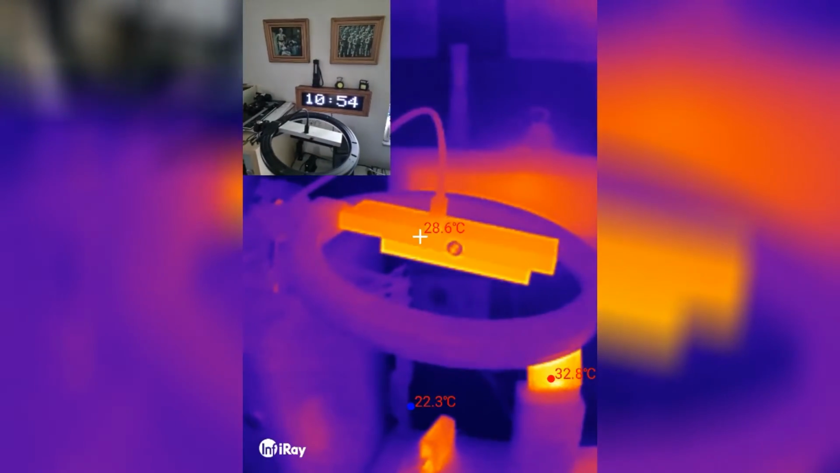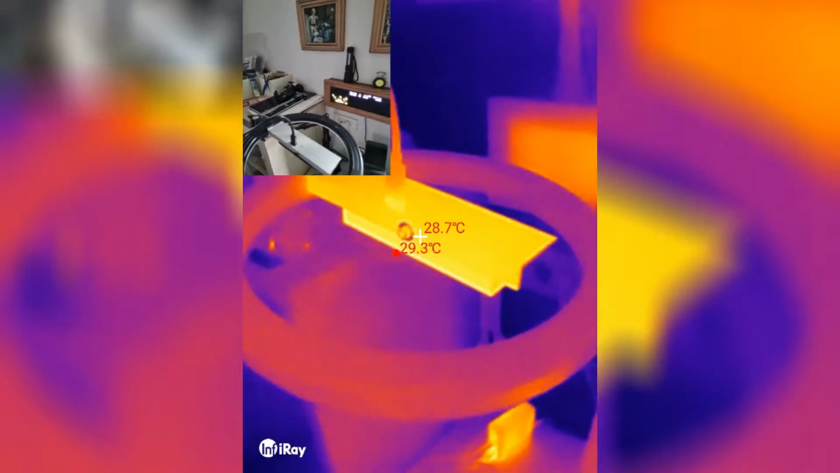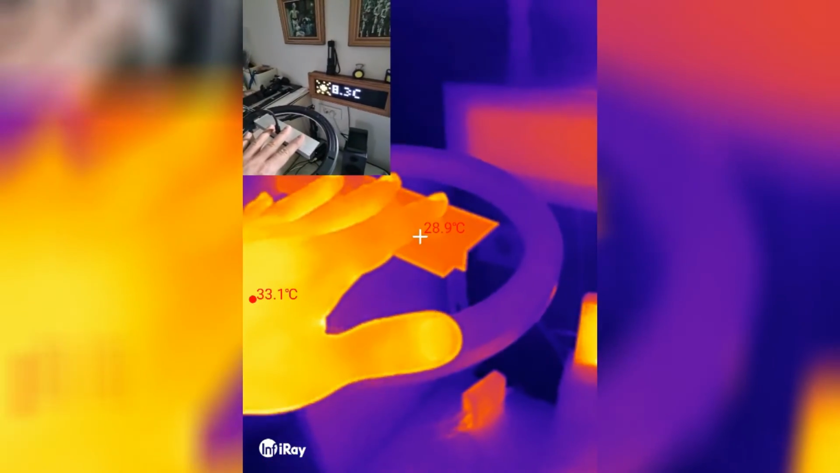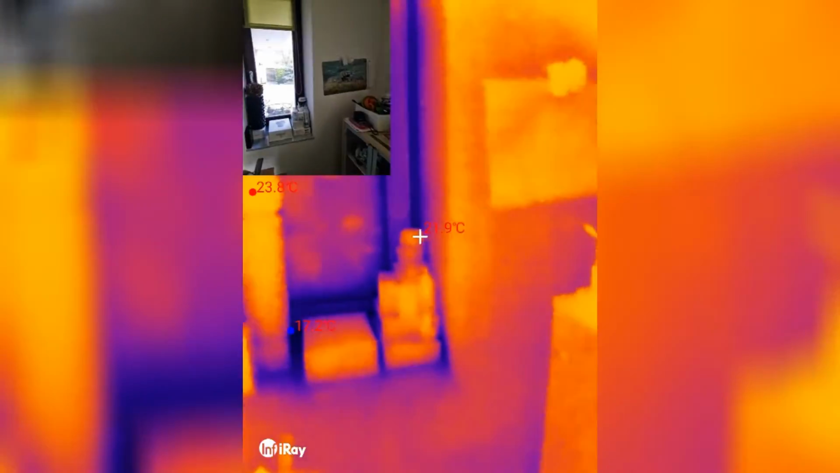Oh, this is actually one of my cameras, which is looking at my desk when I'm recording. So even though it's not really doing anything, it is definitely warmer than the rest of the... Yeah, it's just barely warm to the touch. I can't really feel it, but it definitely shows on the camera.